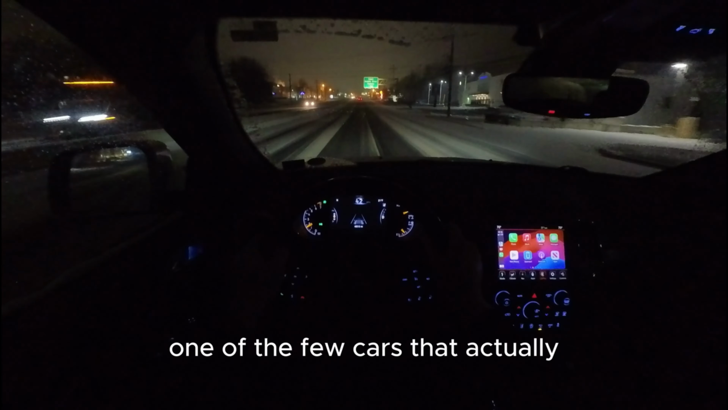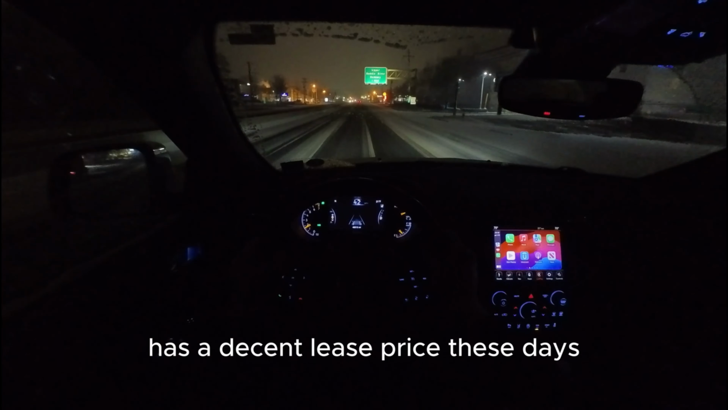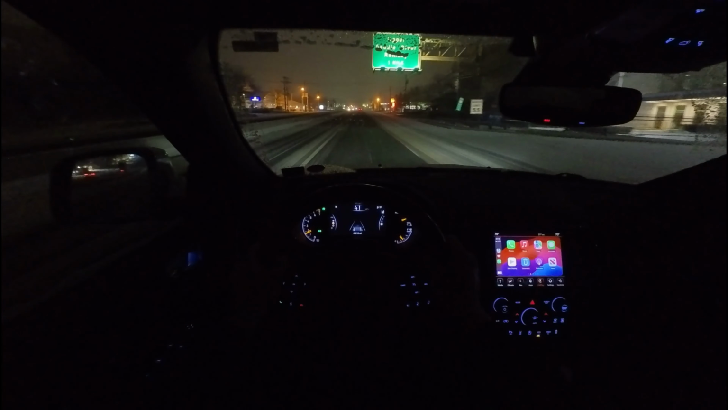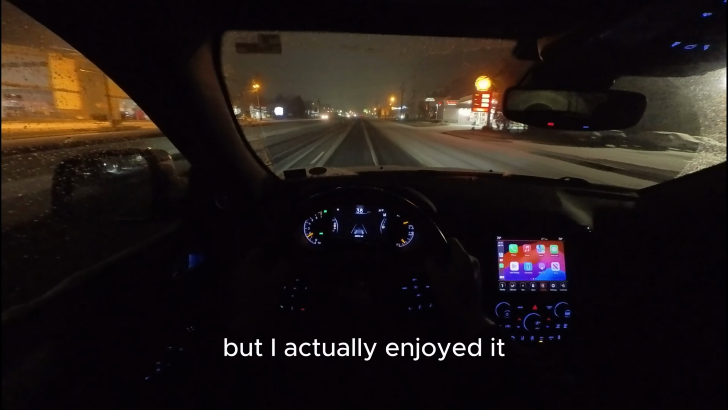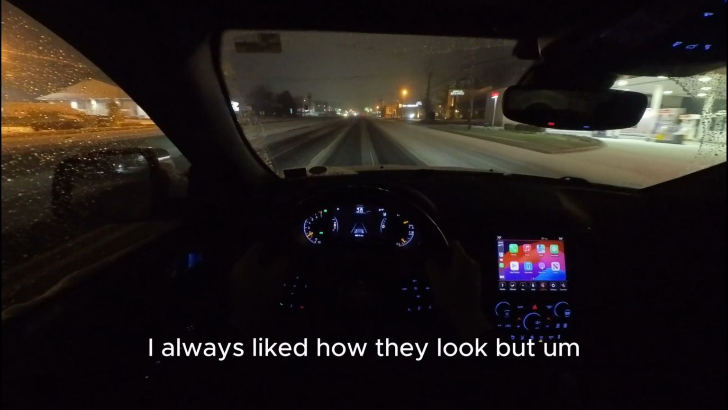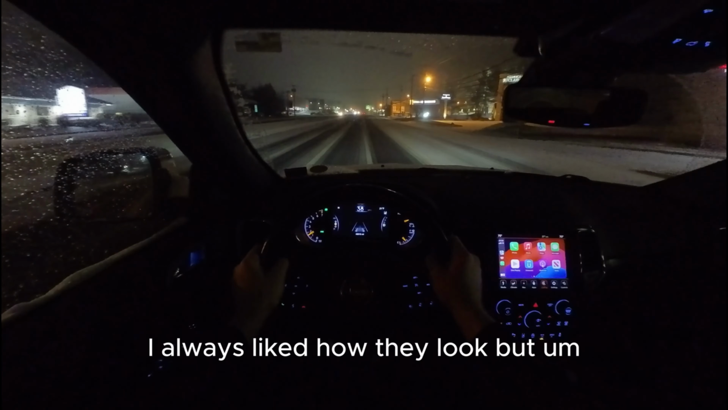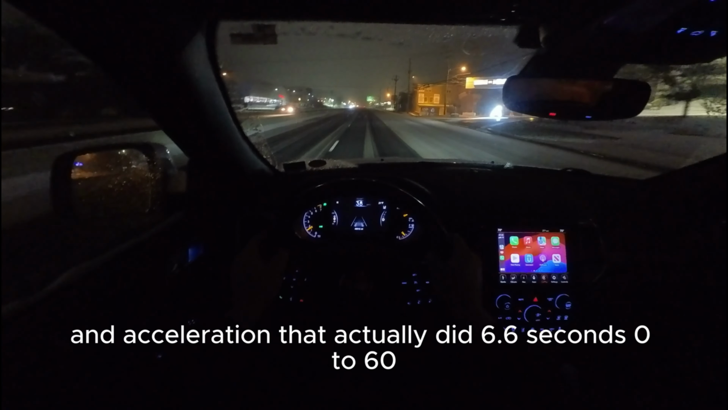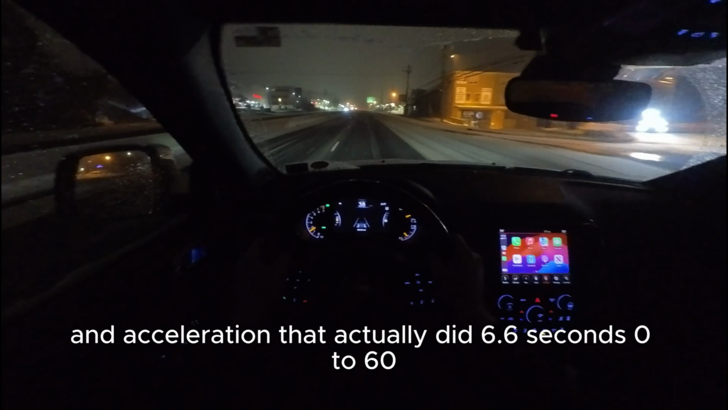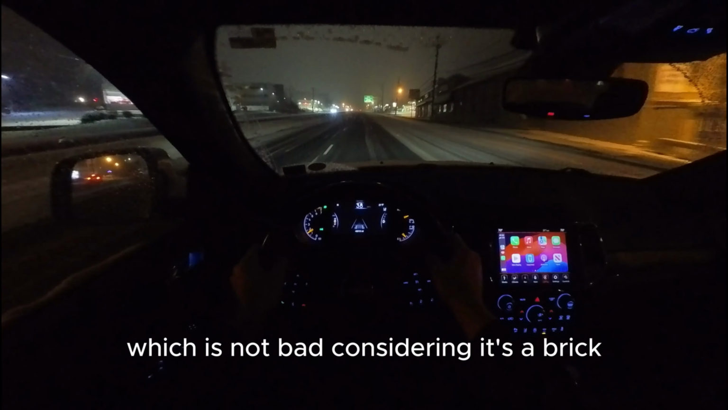One of the few cars that actually has a decent lease price these days. So maybe we'll see. But I actually enjoyed it. I always liked how they look. And I really liked how it drove, and acceleration, it actually did 6.6 seconds 0 to 60, which is not bad considering it's a brick.